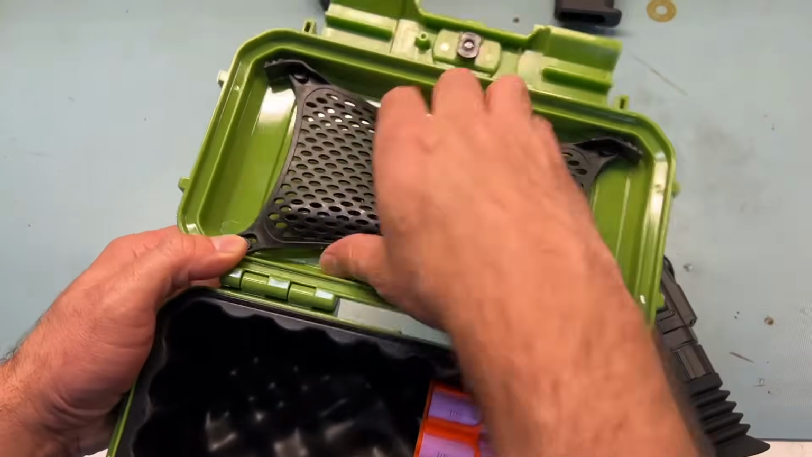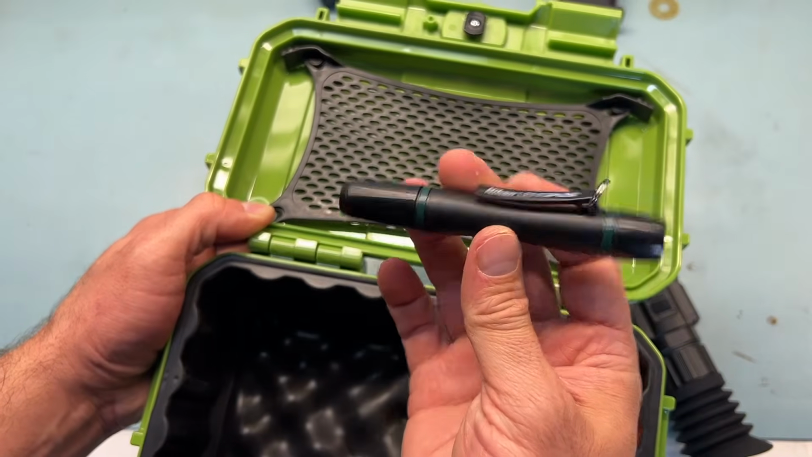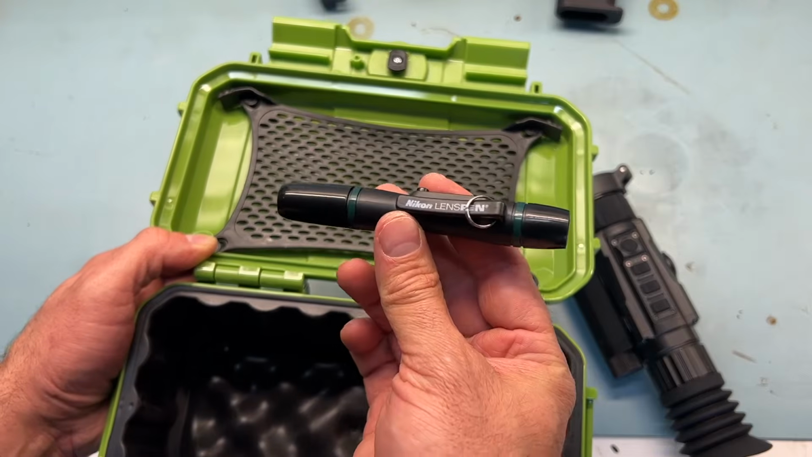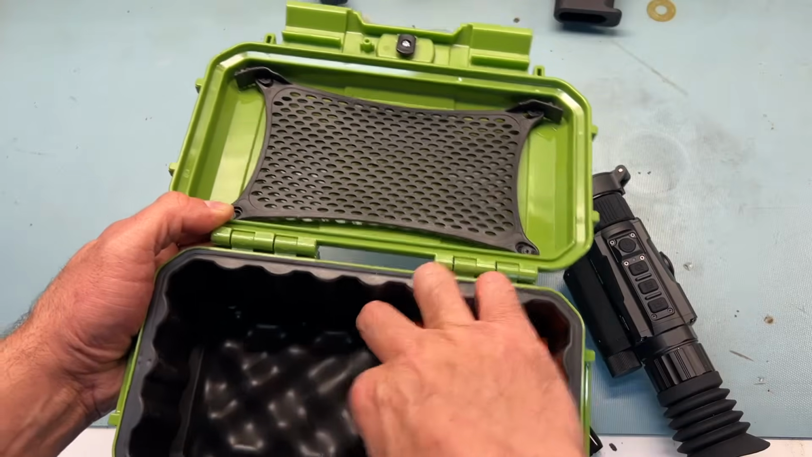And what I keep in here is a Nikon lens pen. Highly recommend that you keep a lens pen. You do not want to be wiping your lenses with your t-shirt. Do it with a lens pen. Keep your gear good. Don't be a savage.